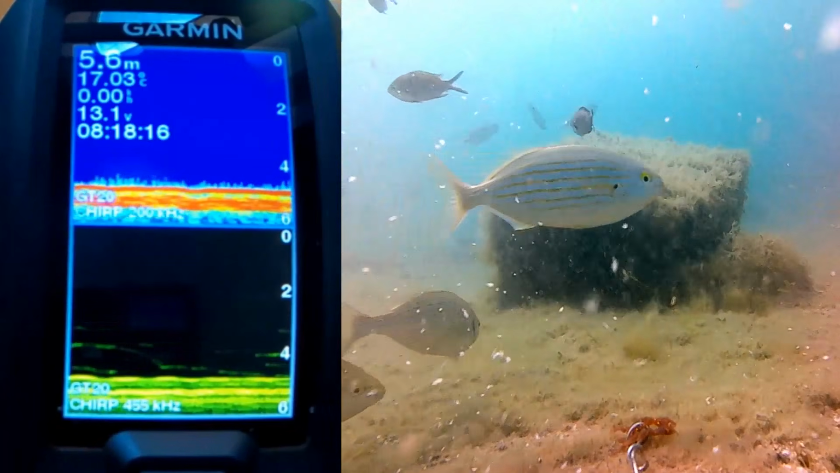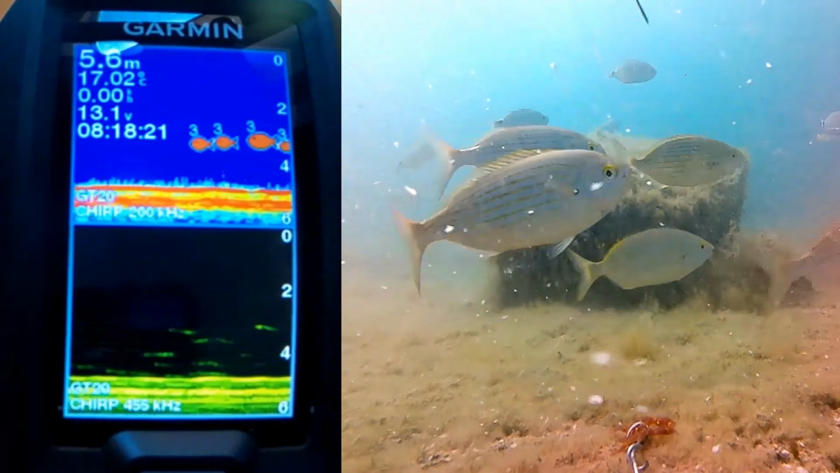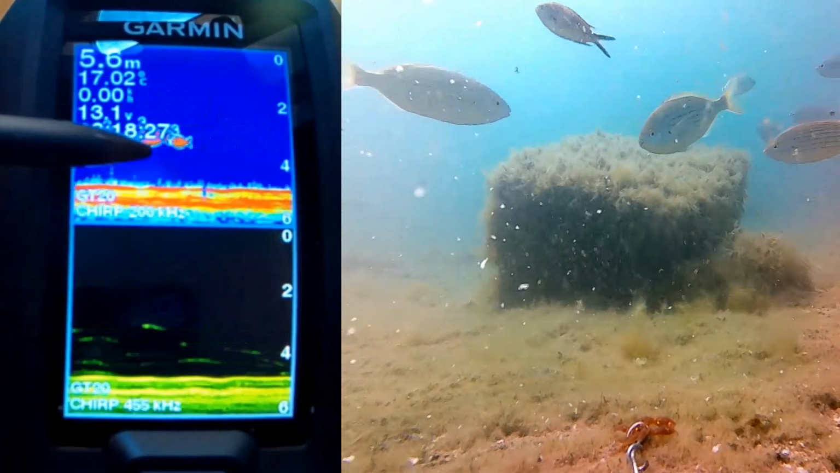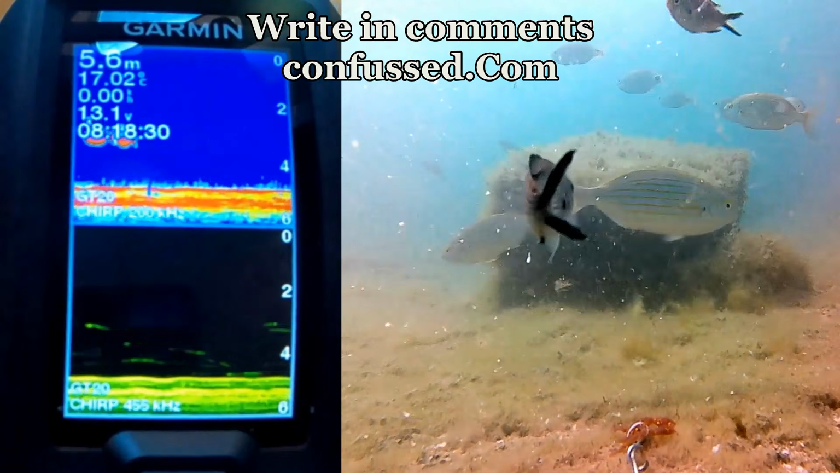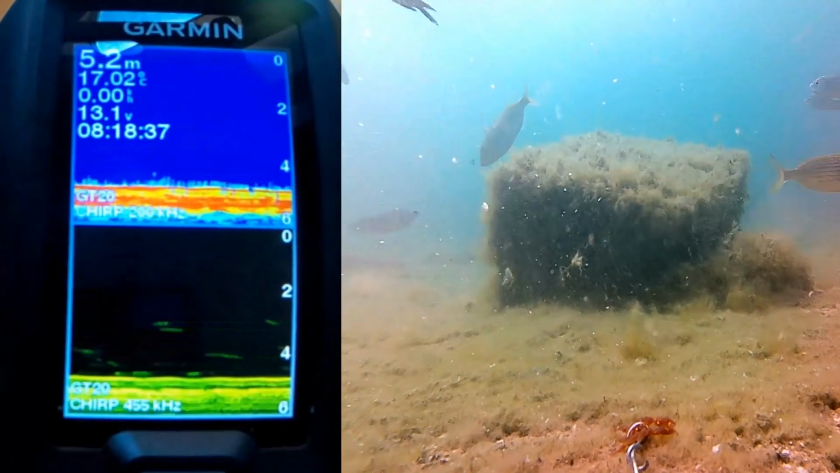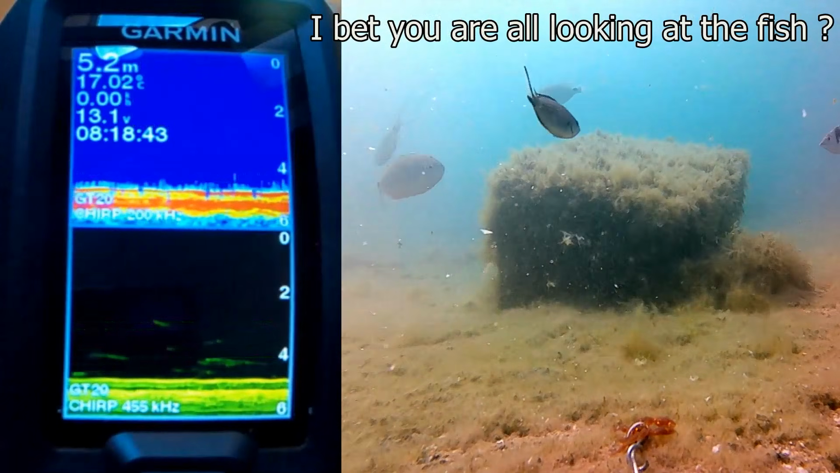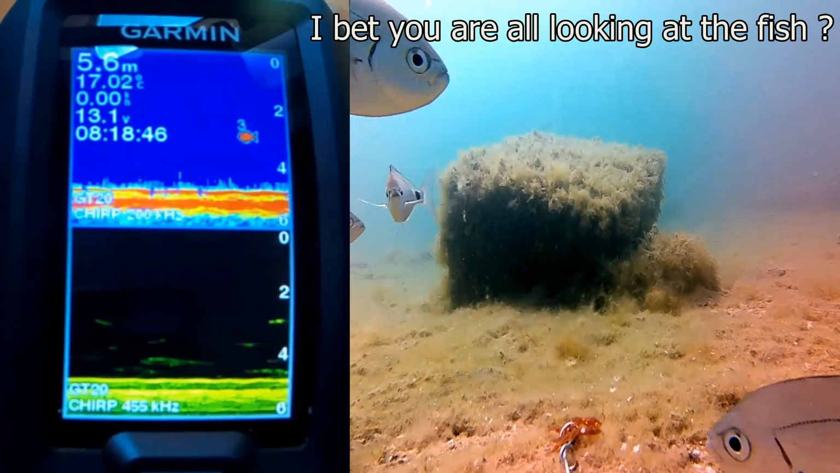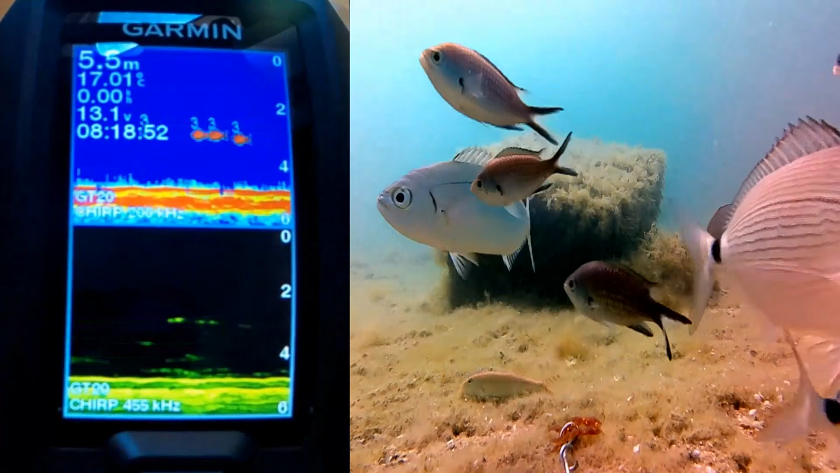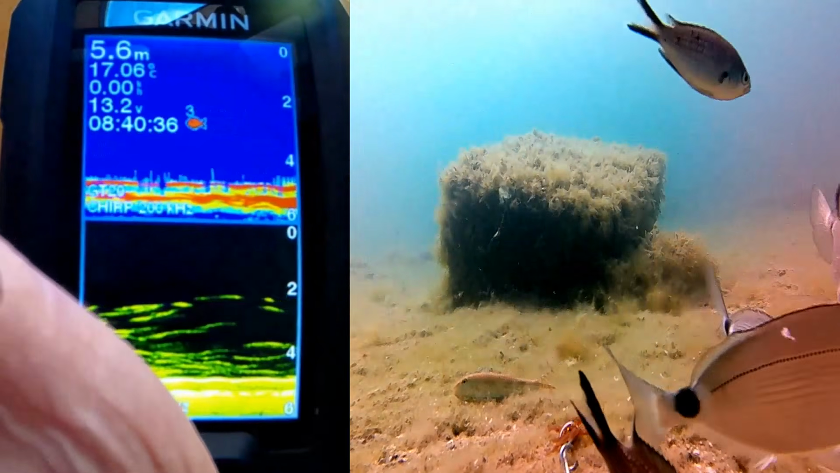Look, we got some fish showing up here. 1, 2, 3, 4. Now you see on the traditional it's even giving me the size of the fish, that some fish are bigger than others. Those stripes you're seeing on the clear view are smaller fish. Remember, the traditional will not pick up small fish. Wow, a lot of small fish just went under my beam here.